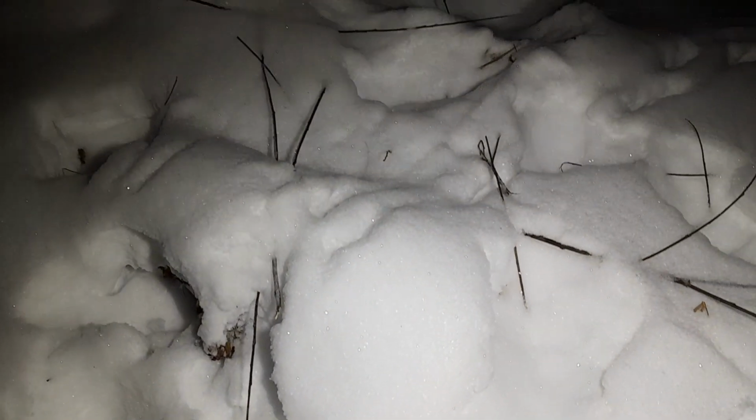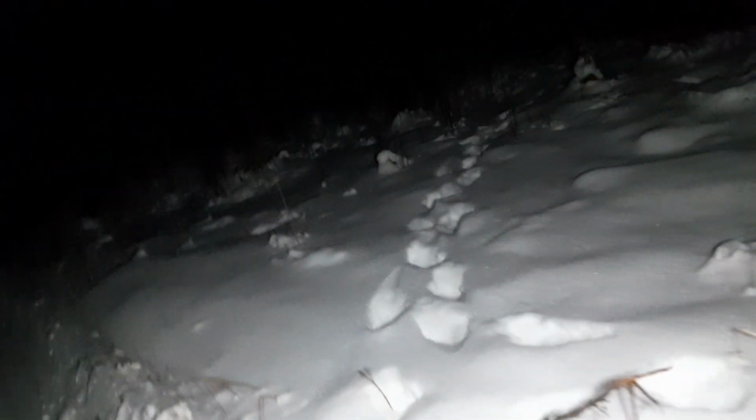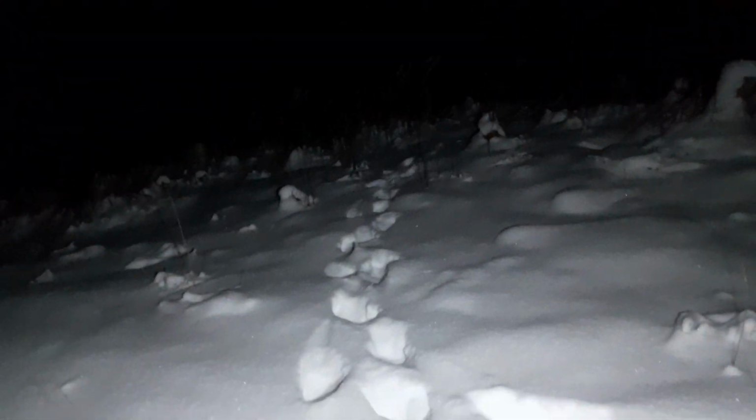If not a moose, then a bear. Let's check a 360 around us. Nobody close. Nobody wants trouble. Okay. Where do these tracks go? We're here. Gosh, I don't want to follow a giant animal. Hey!